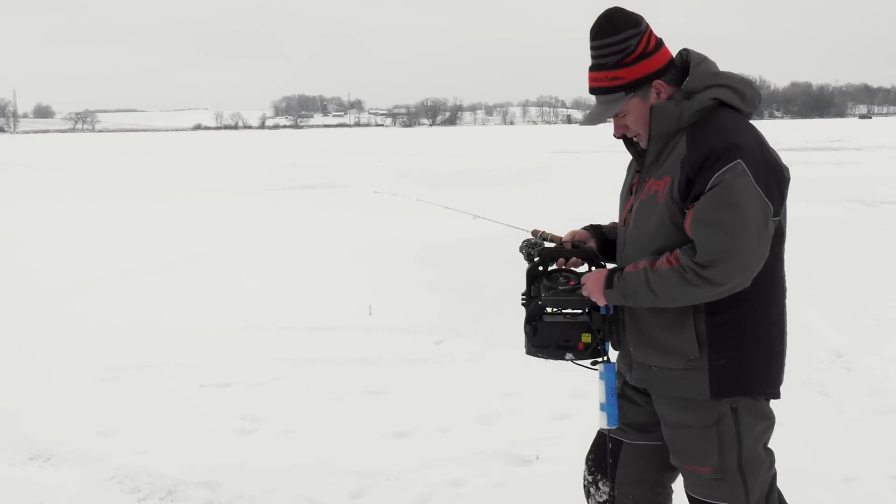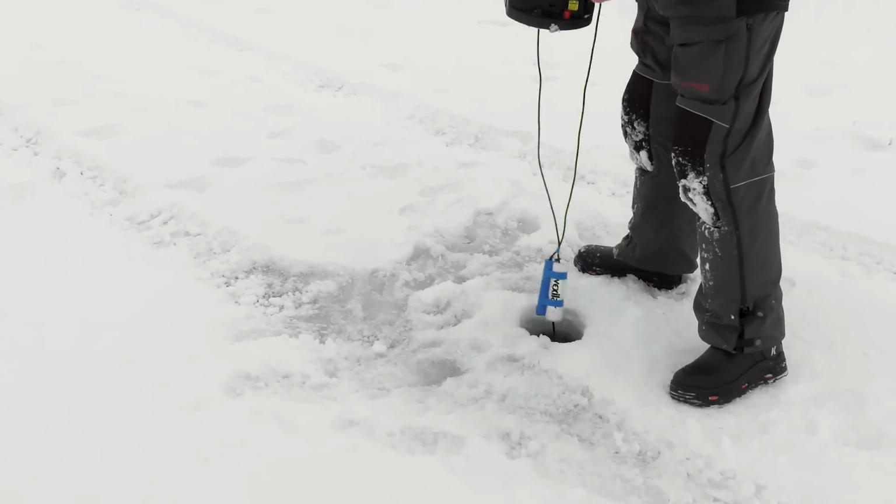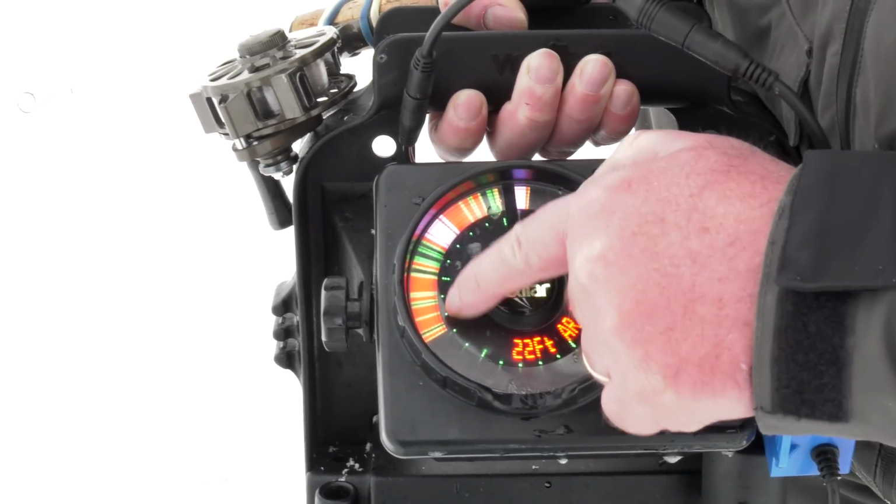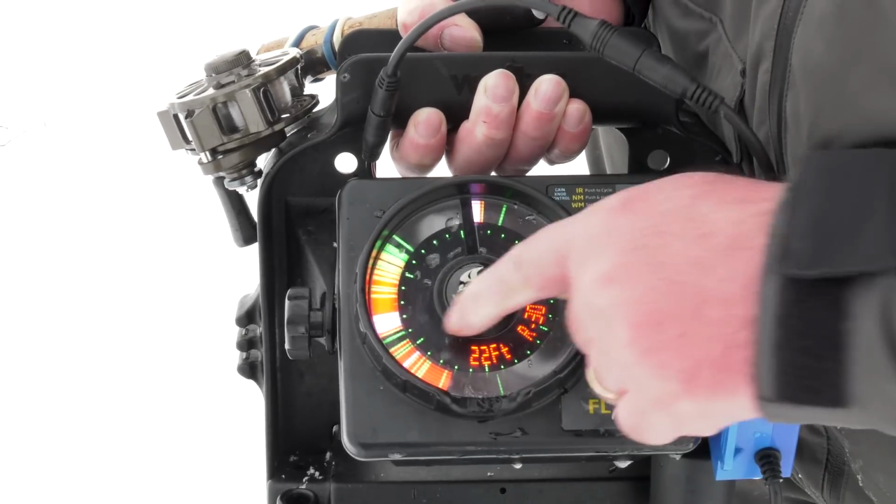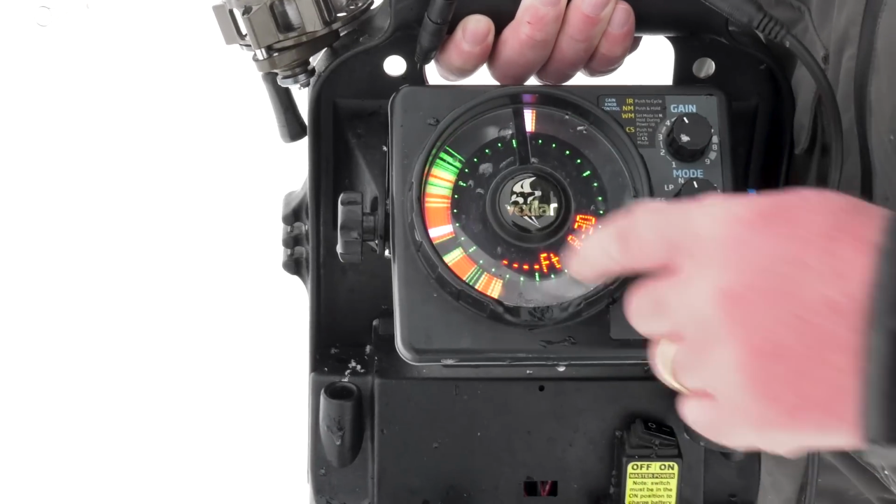So I'll show you here, when you're going from hole to hole and you're just checking for suspended fish, see how I have it in auto here right now, it takes a little while for it to think. See there, oh, look at all the fish there. And so what you can do is manually set your range. So that way, watch this now, when you drop it in, it's just quick, it's just fast. And so when you're hopping from hole to hole, that's a lot quicker.